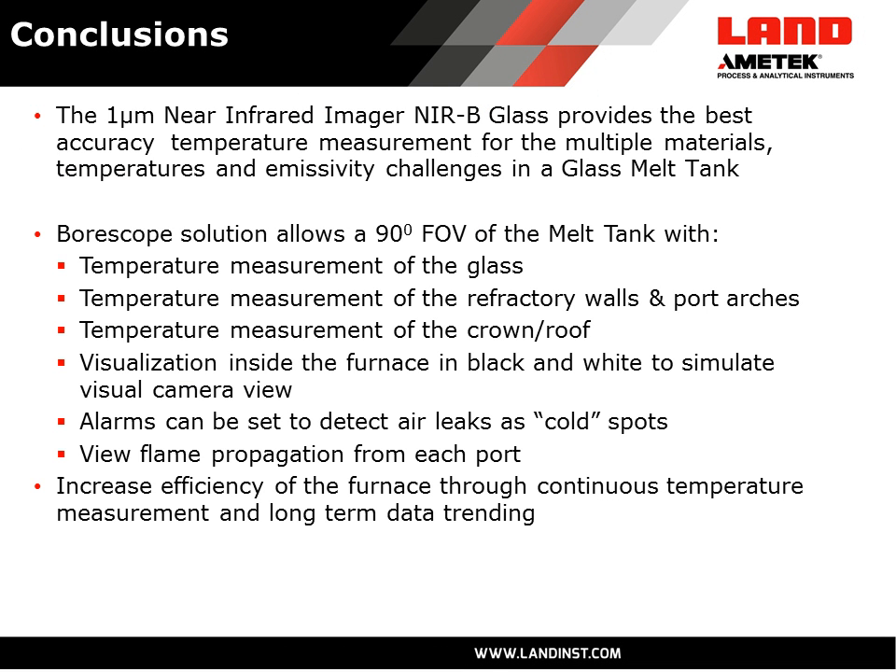So this 1 micrometer, very short wavelength, near-infrared thermal imager provides very high accuracy temperature measurements for the different materials you find within a glass melt tank, whether it's the glass itself or the unmelted batch or the refractory brickwork within the tank itself.